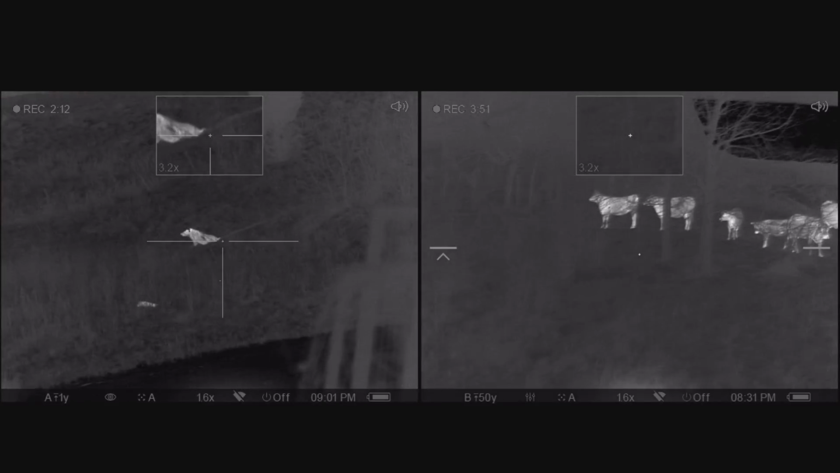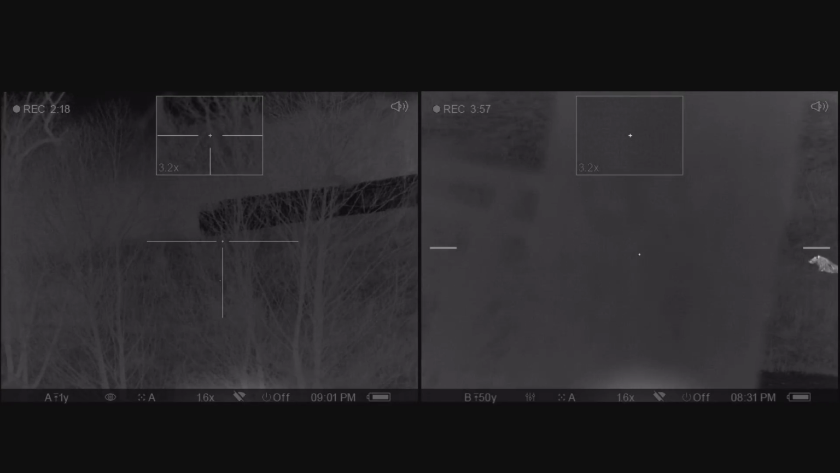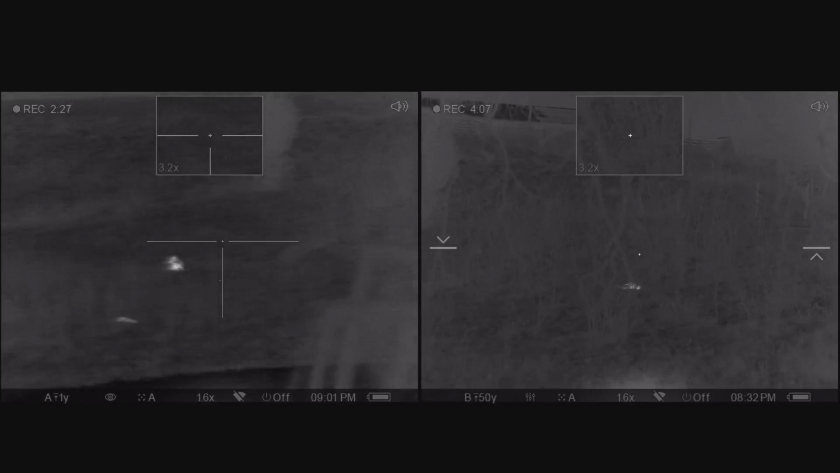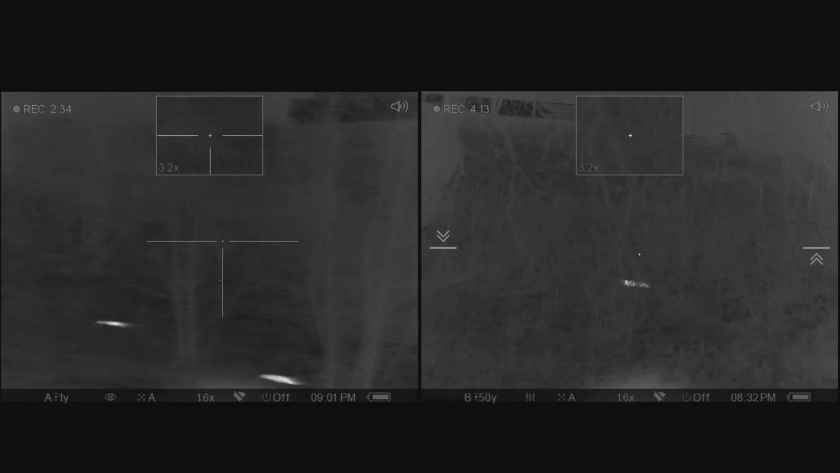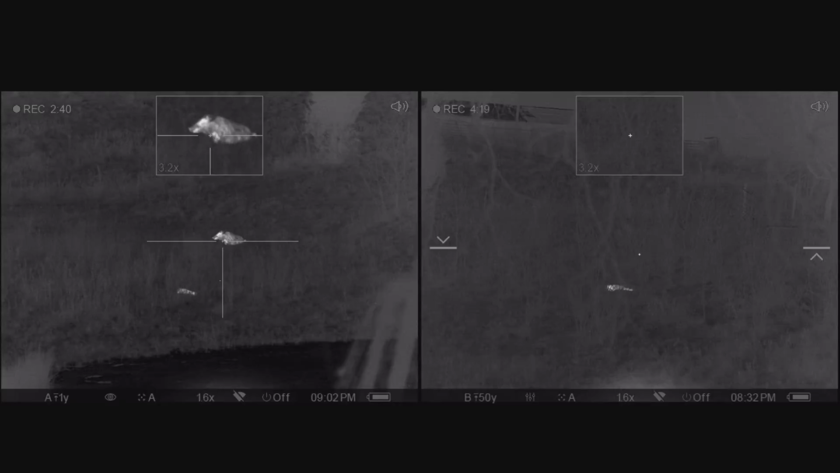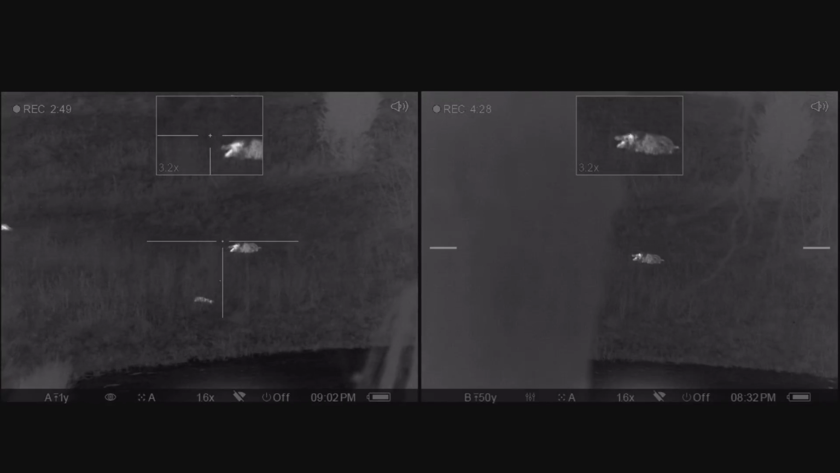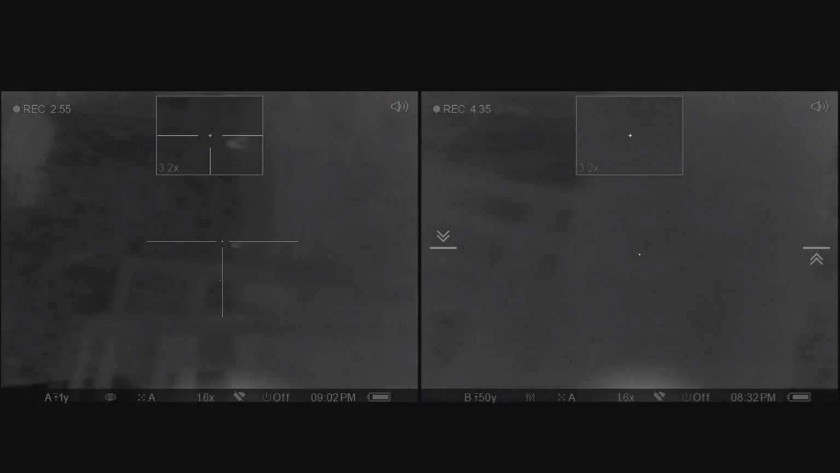There we go. That's it. Didn't shoot any cows. Nope.